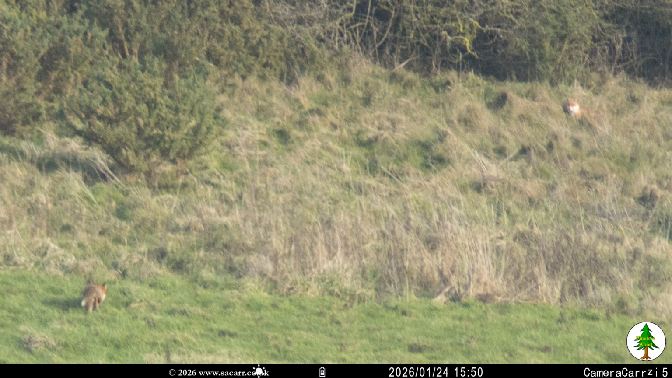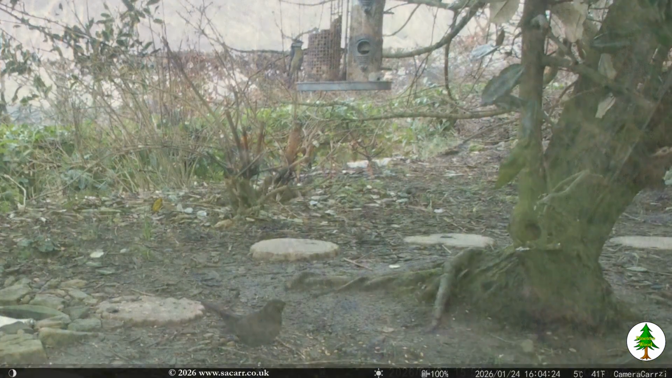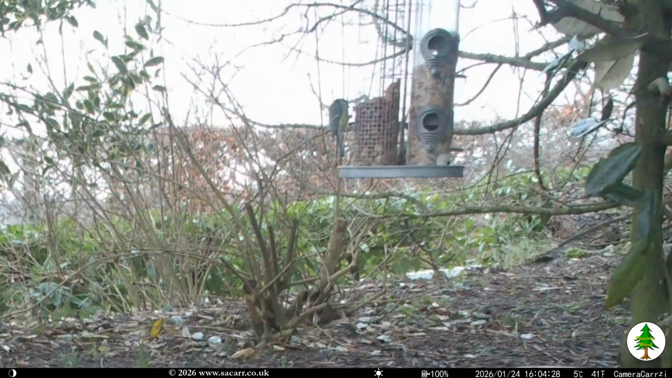A measure later on Google Earth put them around 600 feet away from where I was. Looking at the leg markings, I think the last picture shows Ginger, and he appears to have something in his mouth. A blackbird and a great tit ended the captures for the 24th.